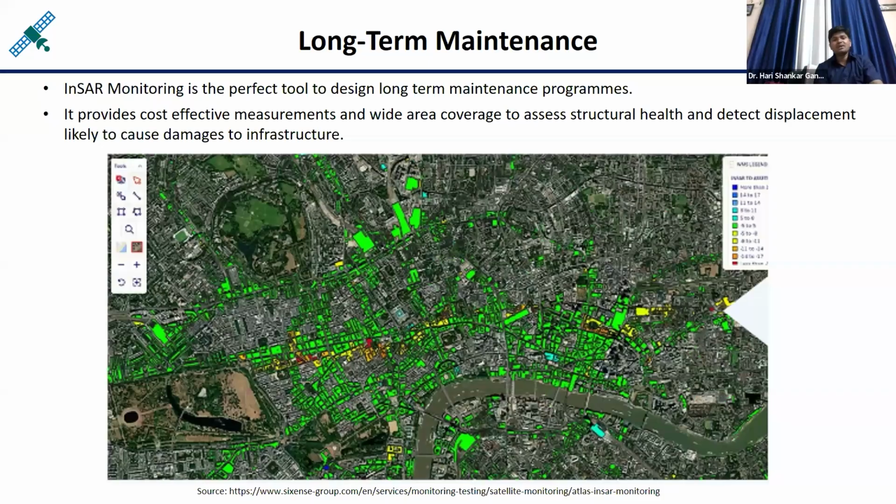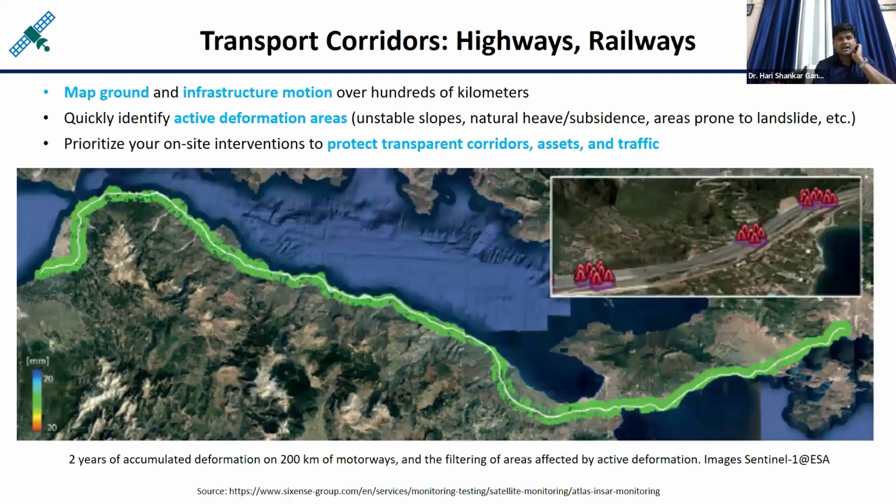Here you can see the long-term maintenance activity. Suppose some maintenance is required in the cities. Somewhere a pipeline has dropped, somewhere drainage is broken. If you do an interferometry analysis, wherever you observe these red patches, it means something is disturbed or some deformation has happened over those locations, and accordingly you can go and check the health of the infrastructure or utilities.